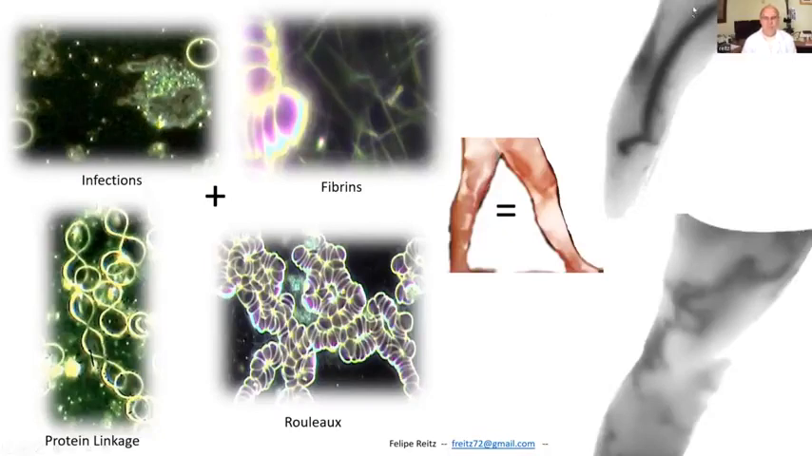This is the leg, the calf, and this entire structure here is a blood clot. And then look at all of these superficial veins; it appears they're all clotted.